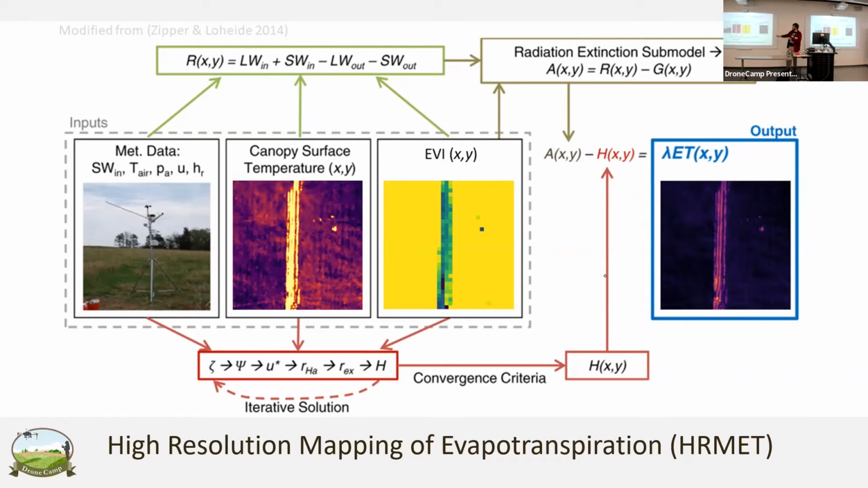Basically what's important about the iterative solution is it allows us to avoid that hot and cold pixel issue that we had with the crop water stress index, because it runs a lot of simulations, kind of narrowing in on a point, so it avoids that. And the three main inputs for it are that met data, canopy surface temperature, and EVI.